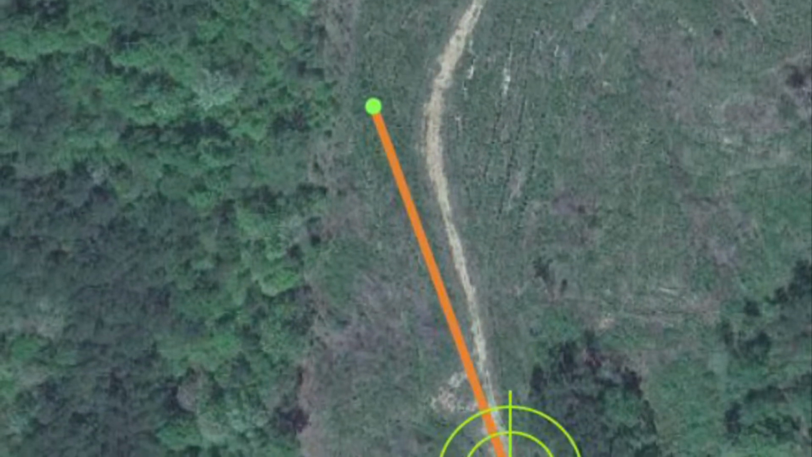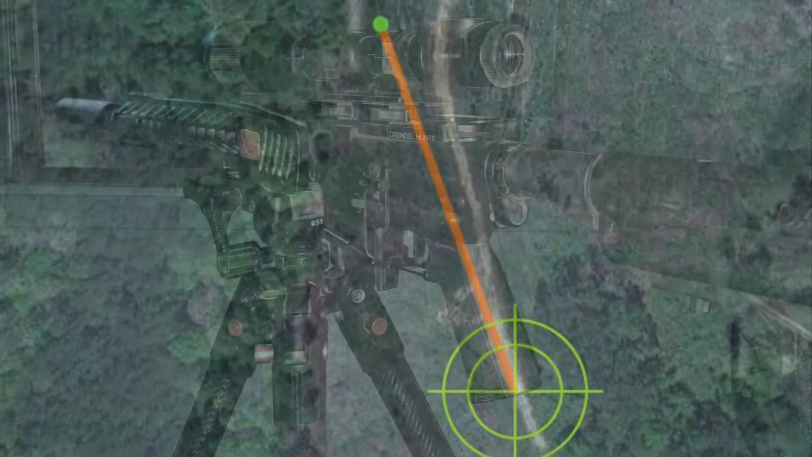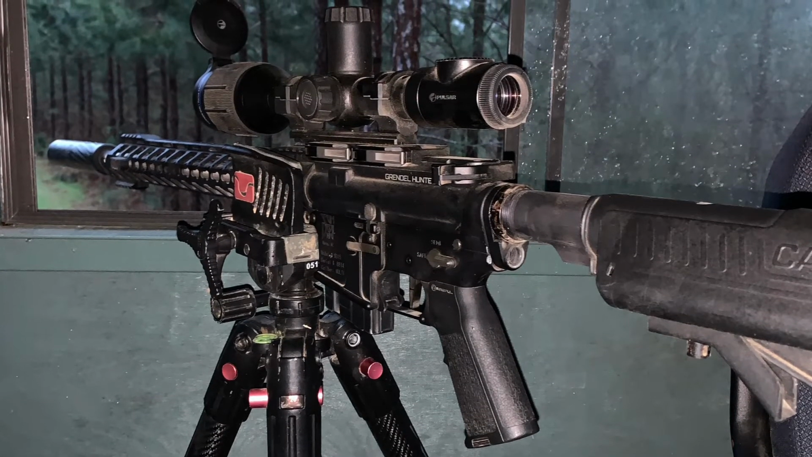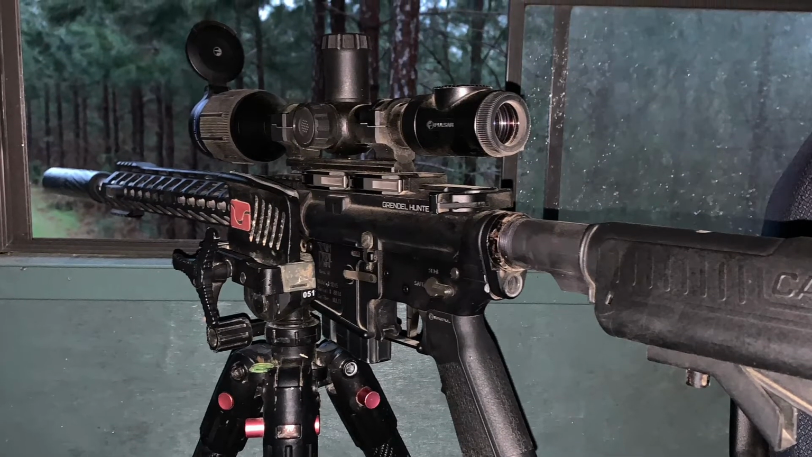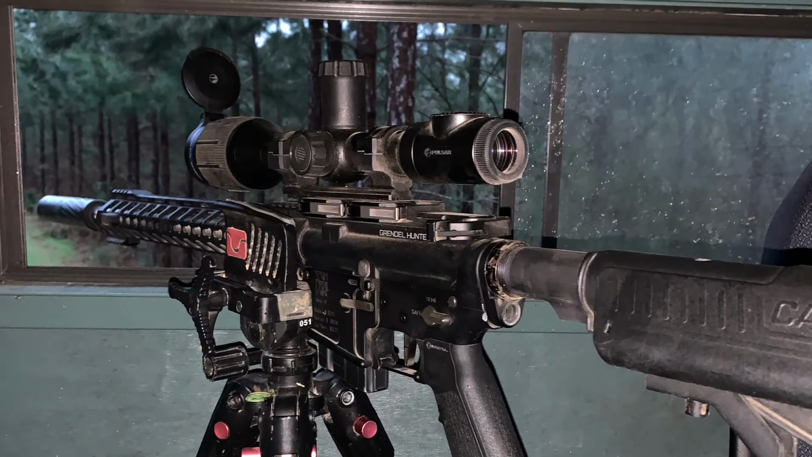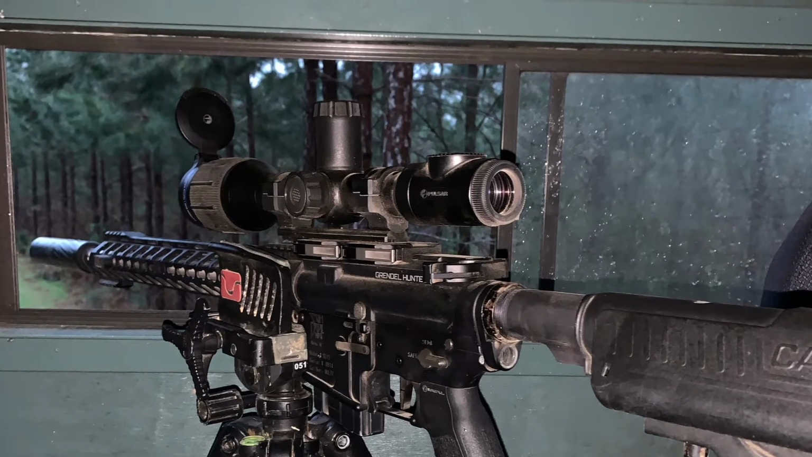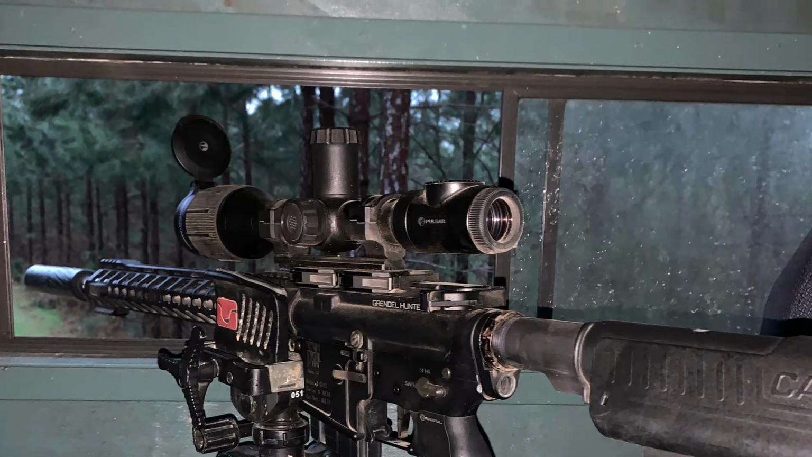120 yards is where my stand is from my feeder, and I'm using the old 6.5 Grendel with the XG50, shooting the Hornady SSTs out of the Grendel. If y'all watched my previous videos, I've kind of gone over this rifle. This is my go-to right now. I really like the Grendel, man. It hits hard. And this rifle is just dialed in at 100 yards. A hog comes out, it's meatballs.